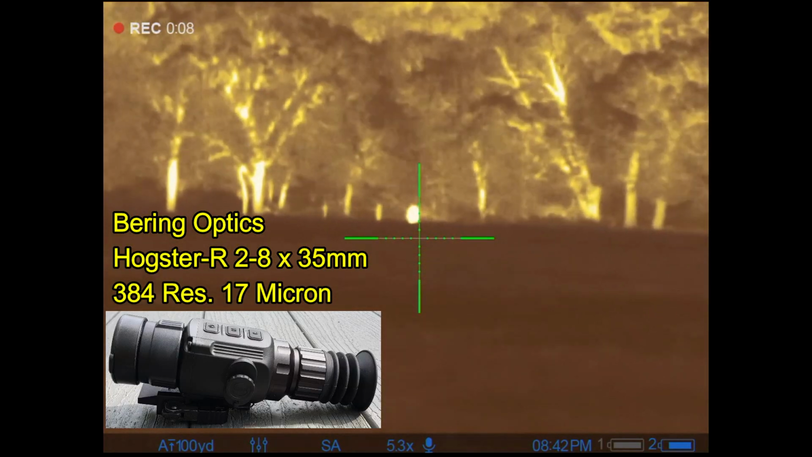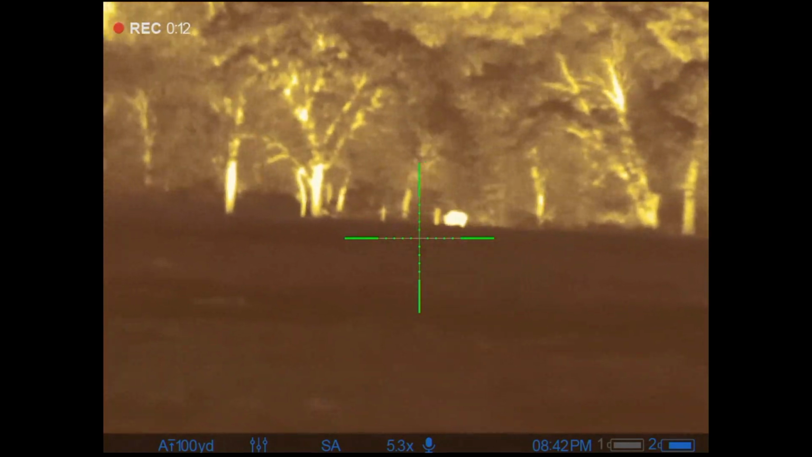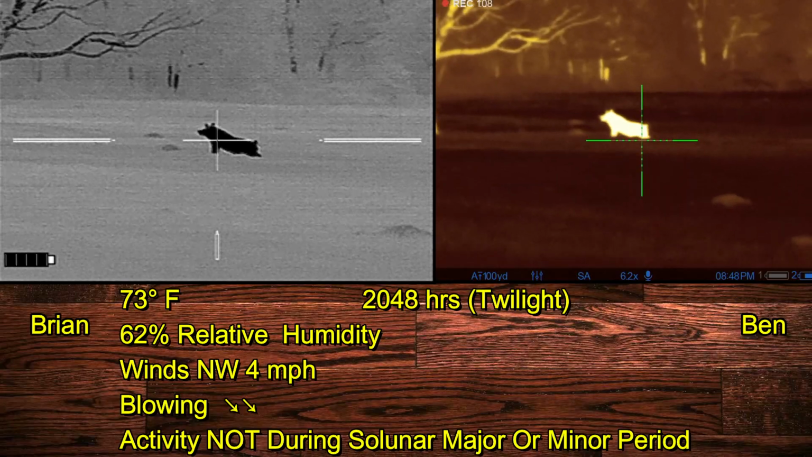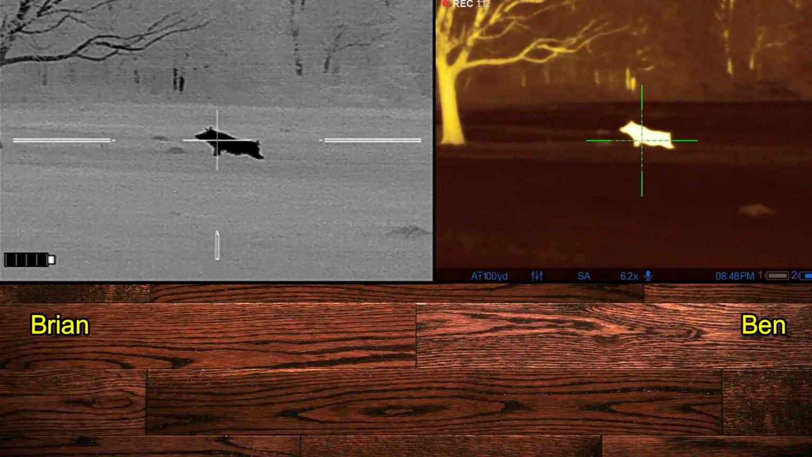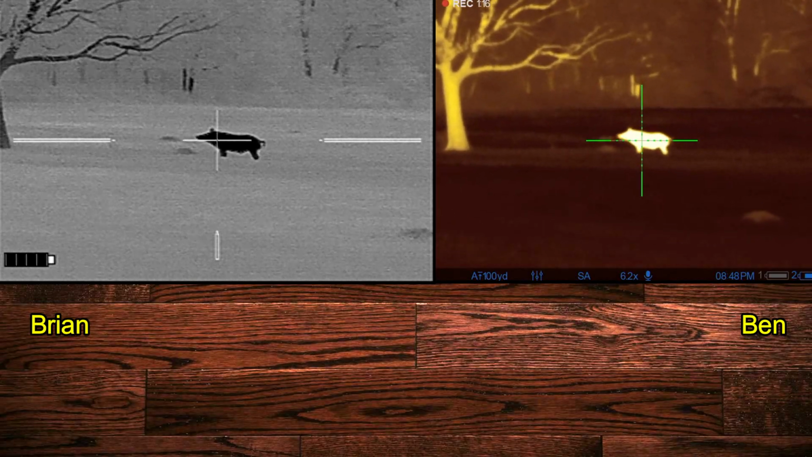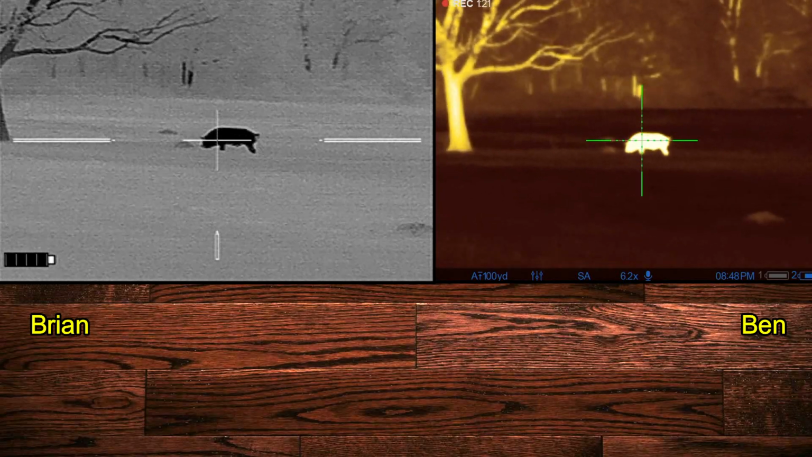We're about halfway through our stalk at this point, and Ben is using the sepia color palette on his Pulsar Thermion XQ50. And here we made it about as far up along the tree line as we can go. We're actually standing on old railroad tracks watching this pig stretch out. And we're not going to get any closer as it's still light.